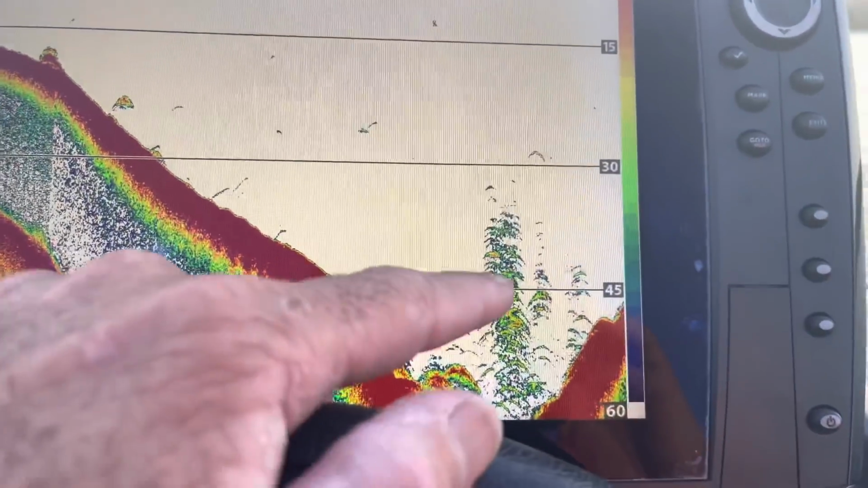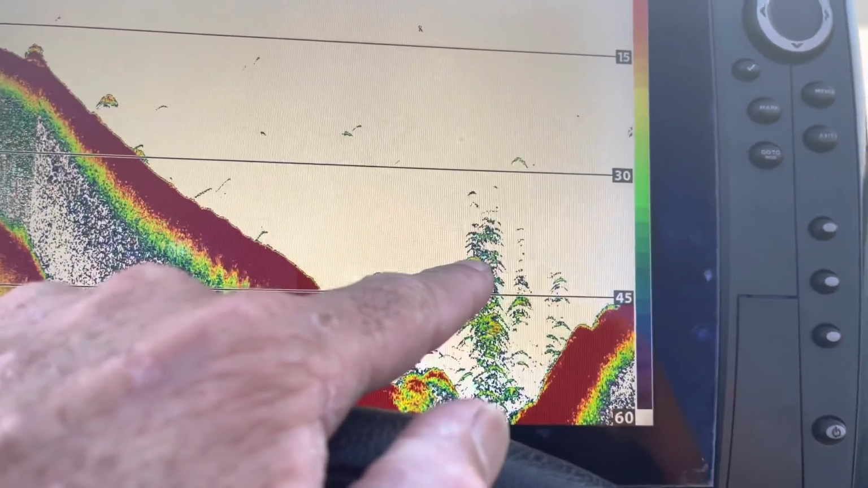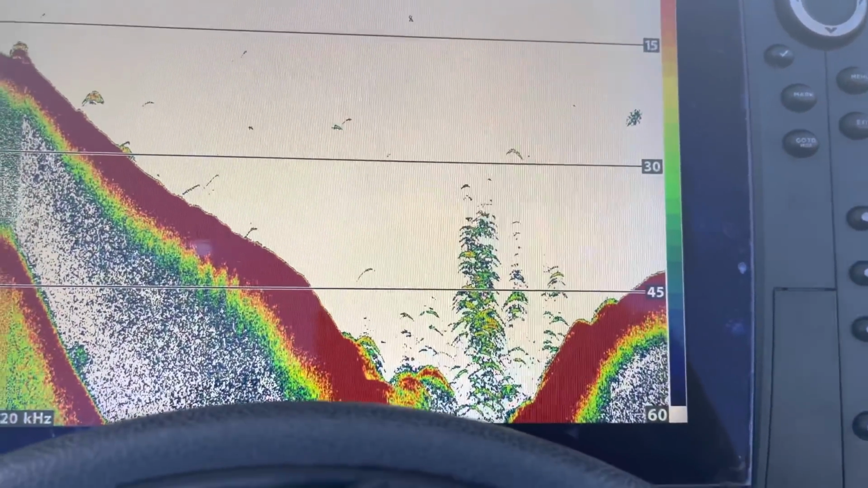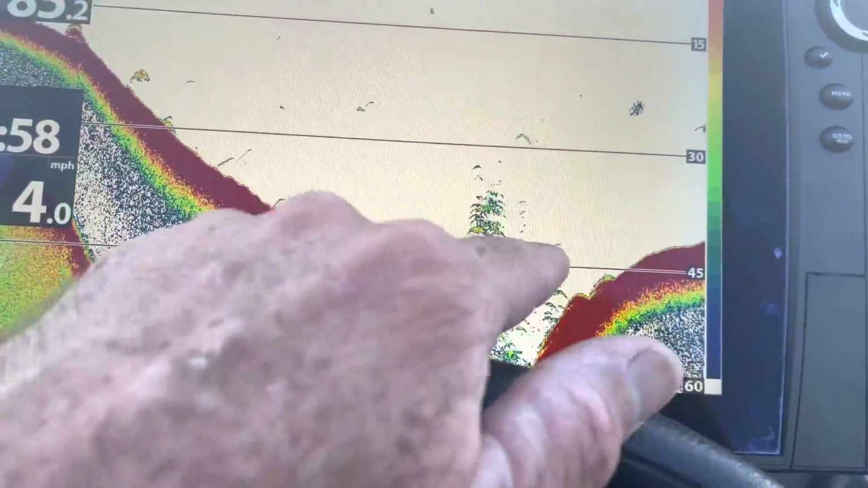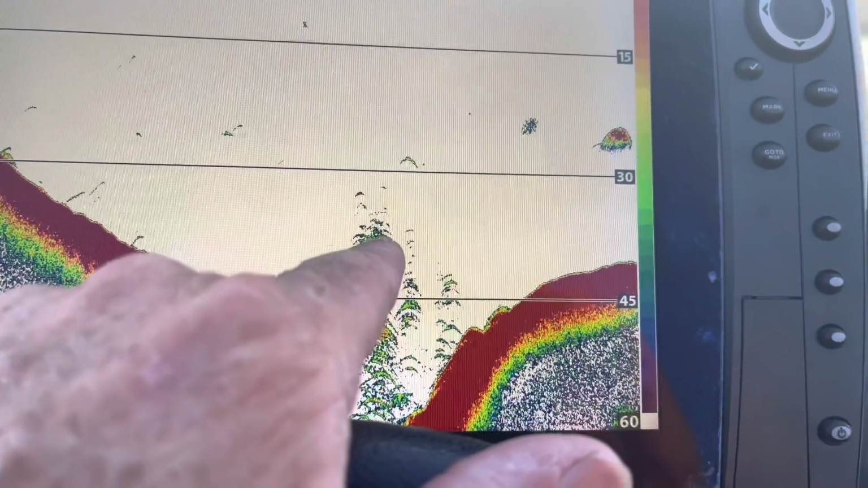It's real hard. That's one of the things in 2D, it's sort of hard to distinguish between the bass and the trees. That's when I might switch to down imaging if I wanted to get a clearer picture. But I would fish that regardless right there. I would still drop a drop shot, perfect depth, 35 feet of water. I'd probably get over that and put a drop shot in that.